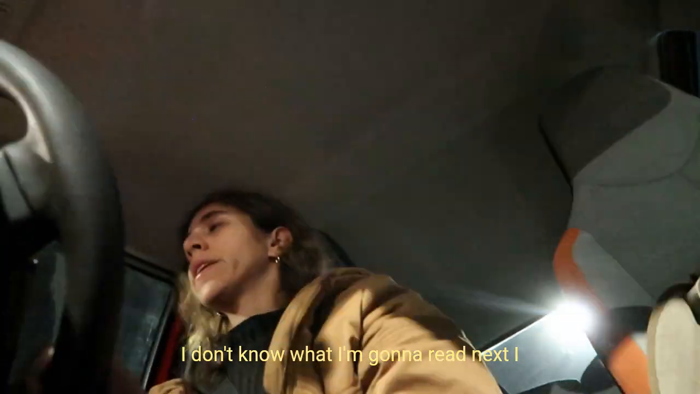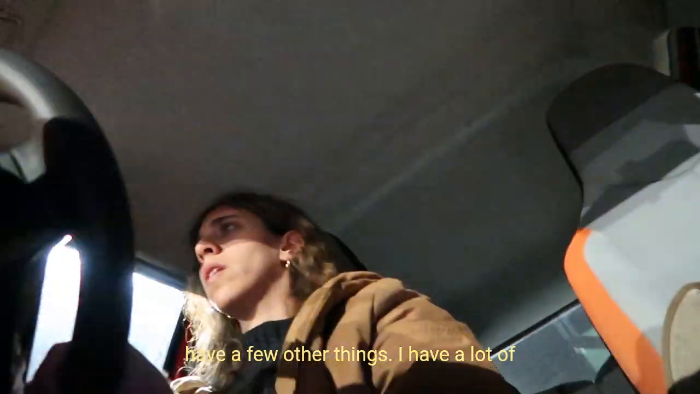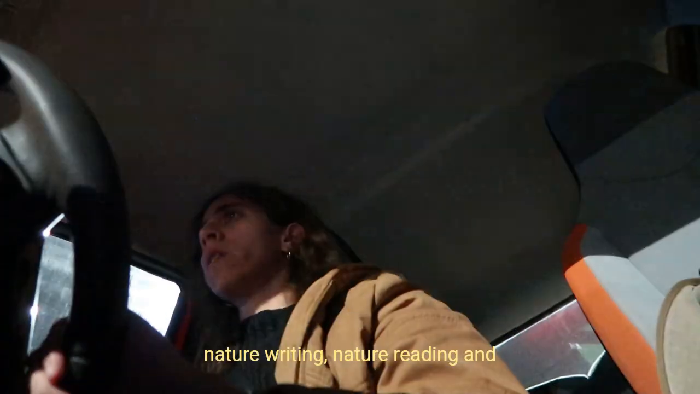I don't know what I'm gonna read next. I have a memoir by Oliver Sacks. I have If on a Winter's Night a Traveler by Italo Calvino. I have a few other things. I have a lot of books that I haven't read, but right now these are the books that I'm into reading. I've been doing a lot of nature reading and writing actually.